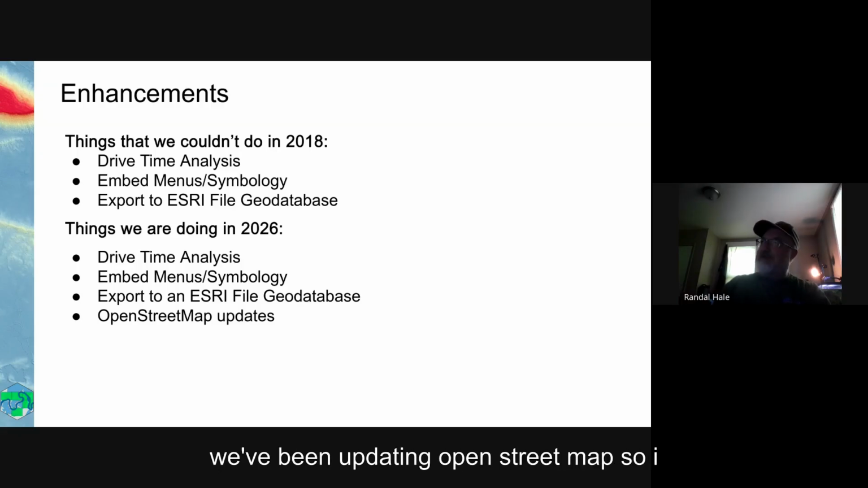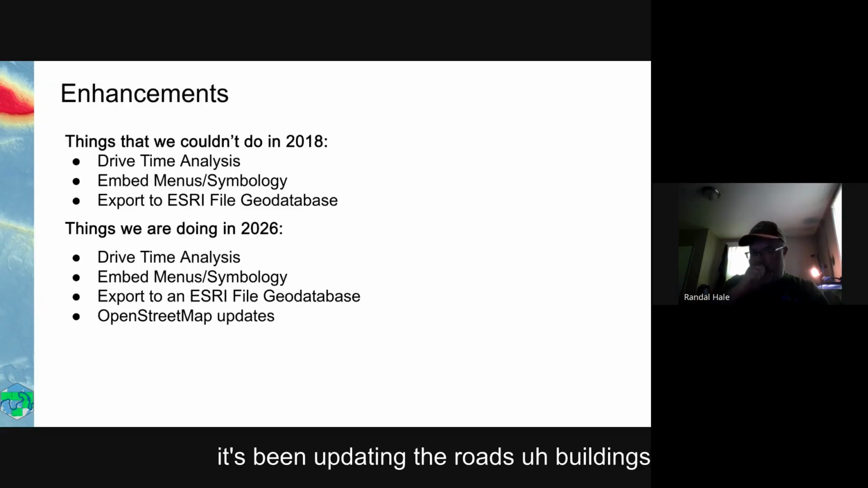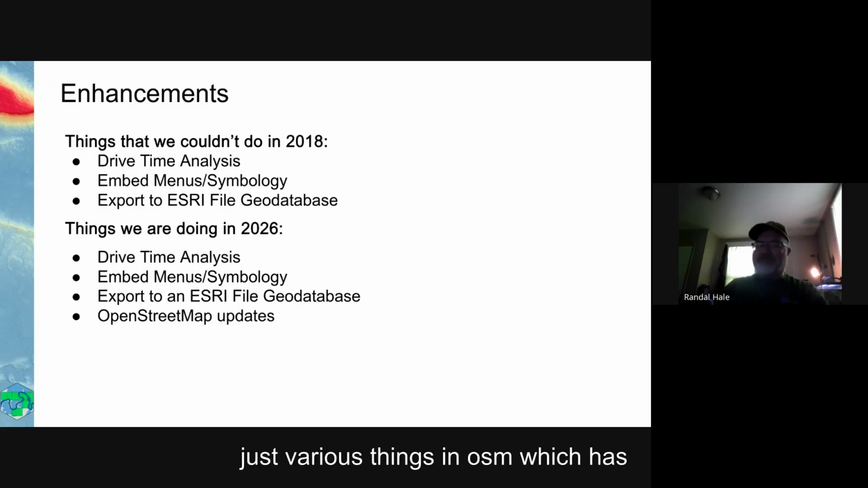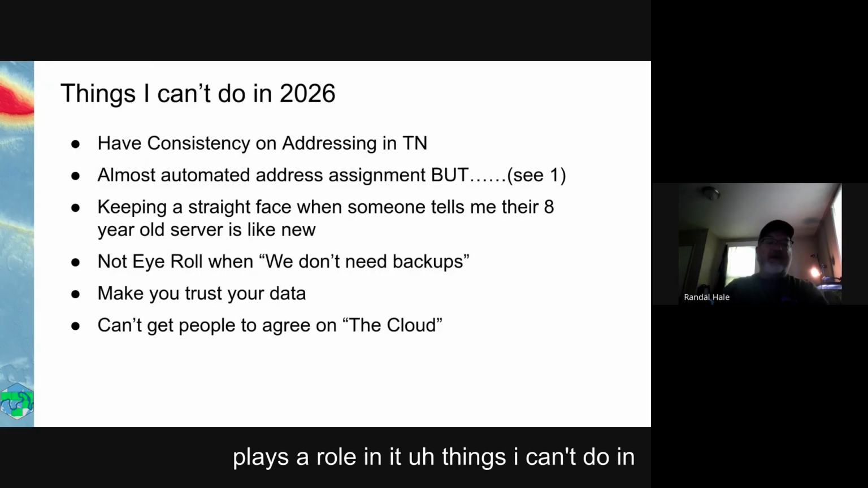And we've been updating OpenStreetMap. So I will share out the road layer. Maybe I'll grab it. They don't do the editing. I do it just because I like OpenStreetMap. So we've been updating the roads, buildings, just various things in OSM, which has really come in handy because a lot of their 911 applications are using OSM as a default. So their vehicle tracking software, their radio software, OSM plays a role in it.